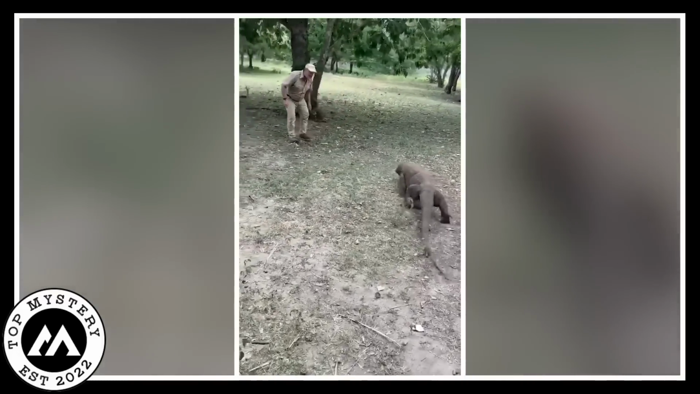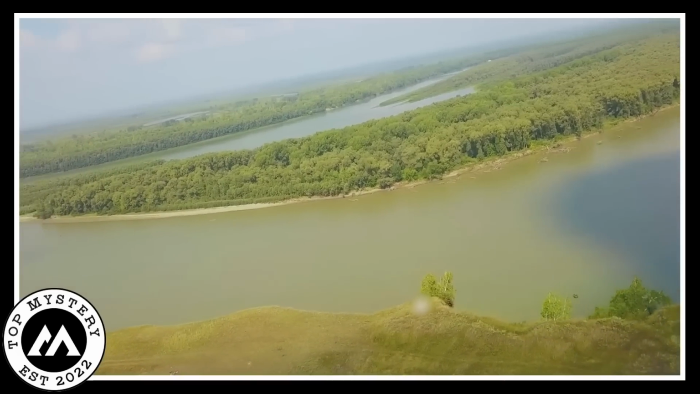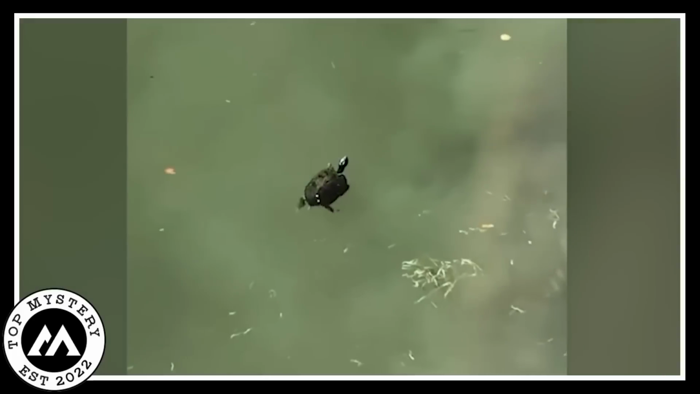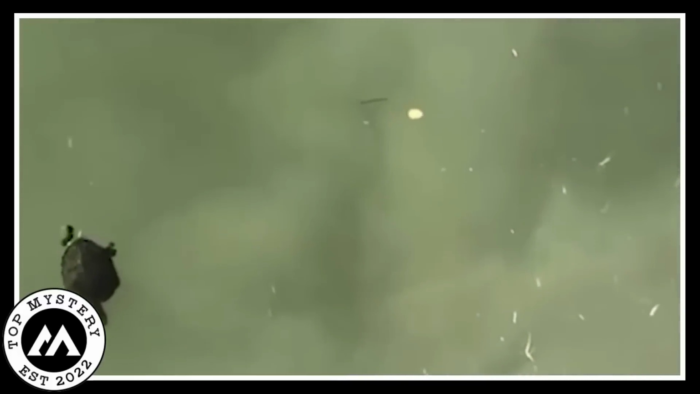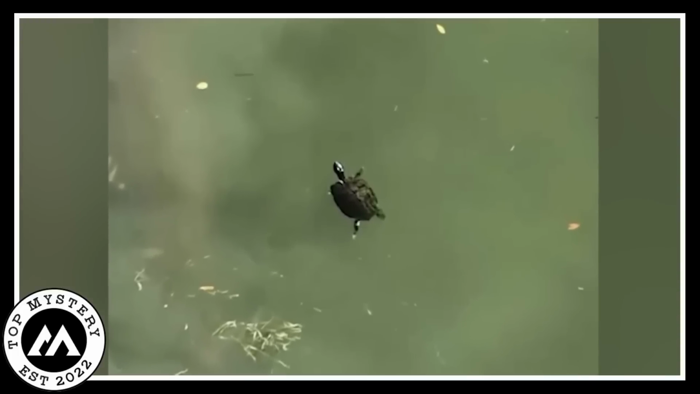Look at the turtle in the river. Once upon a sunny day near the river, a curious turtle decided to go for a swim. As he swam along, something really big caught his eye. The turtle was so interested that he turned around, twitched his little flippers, and started swimming backward to see it better. His eyes got super wide when a giant fish came up from the deep river.